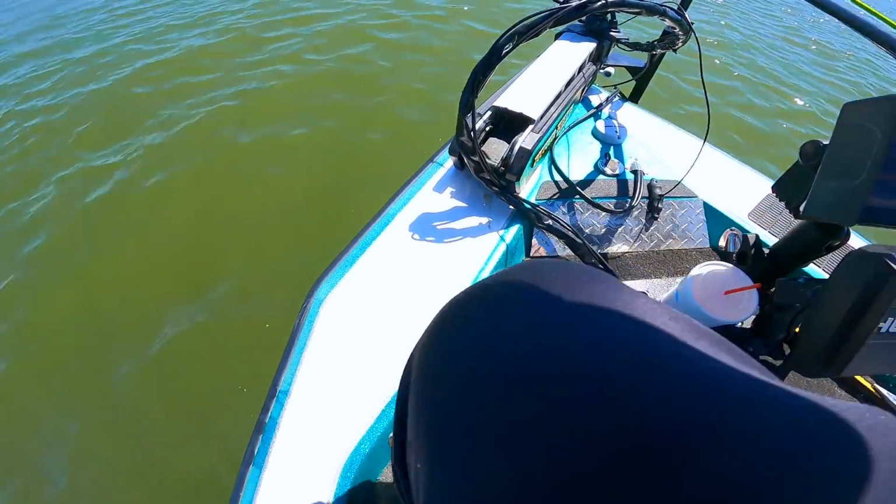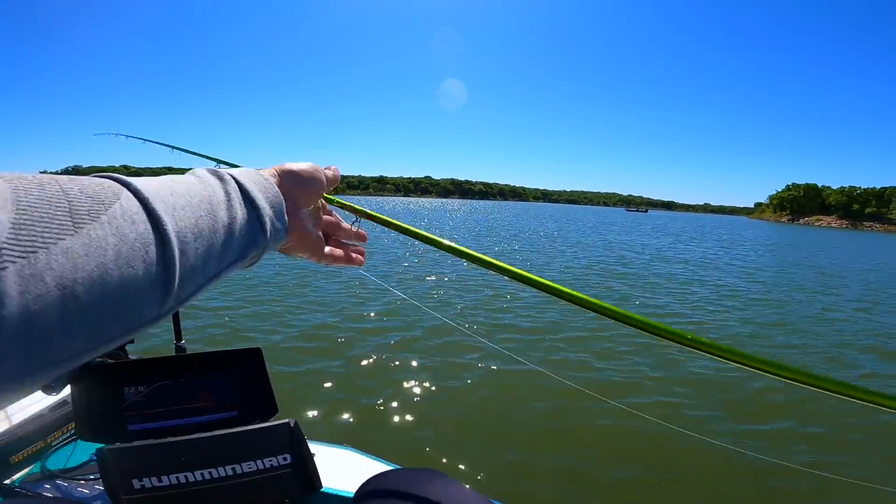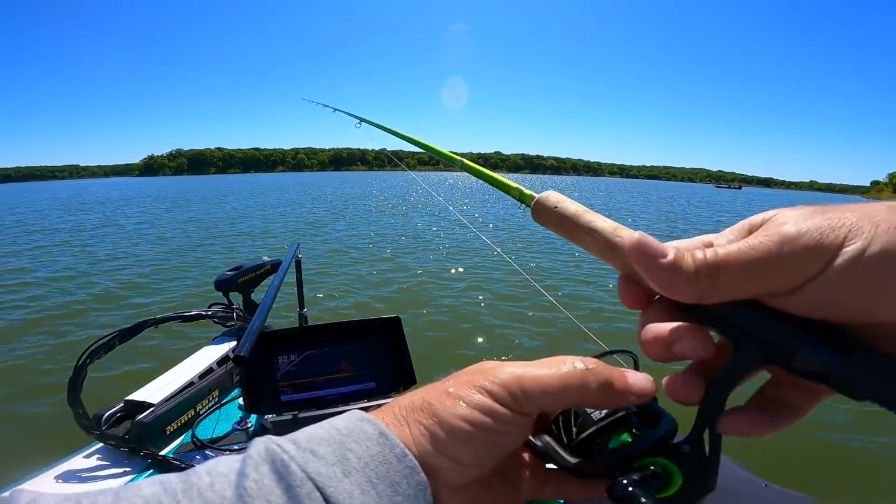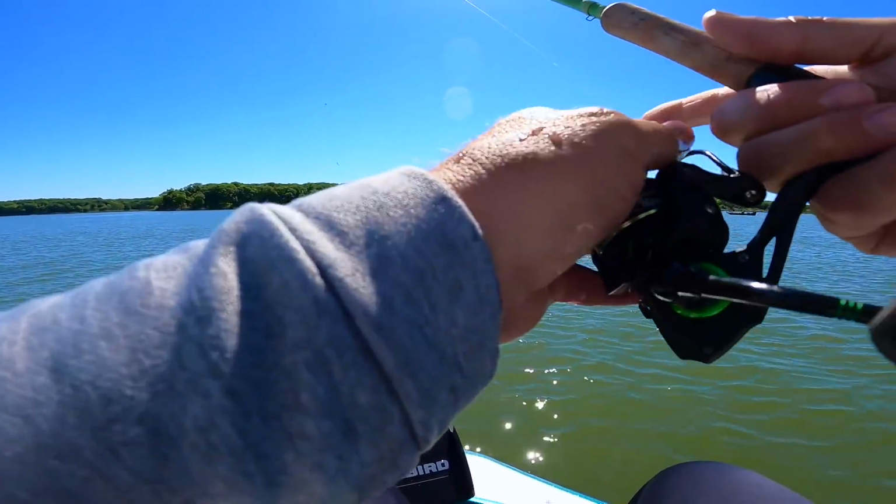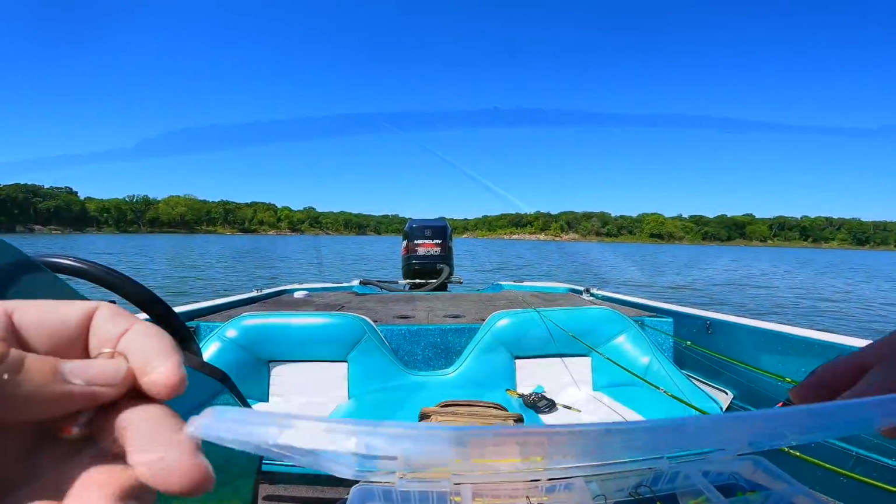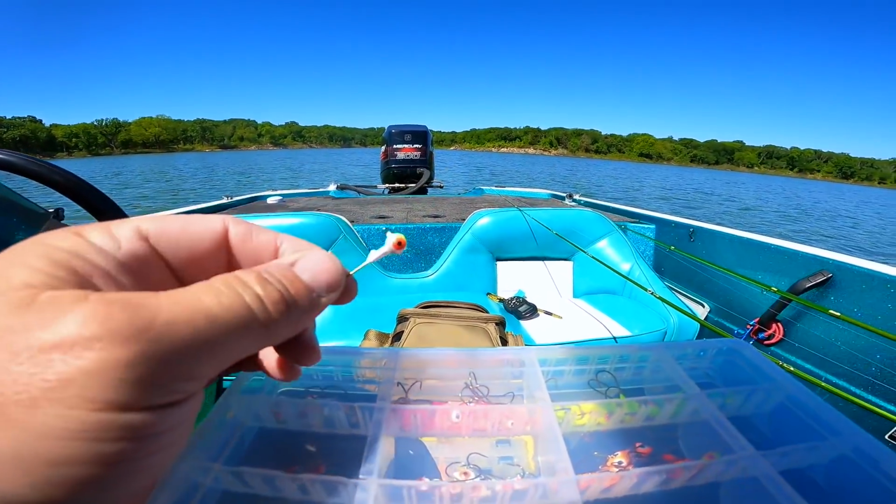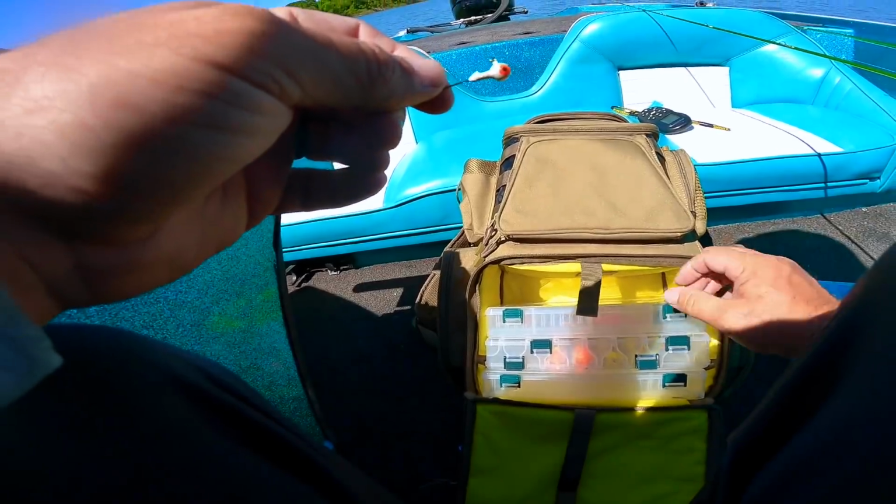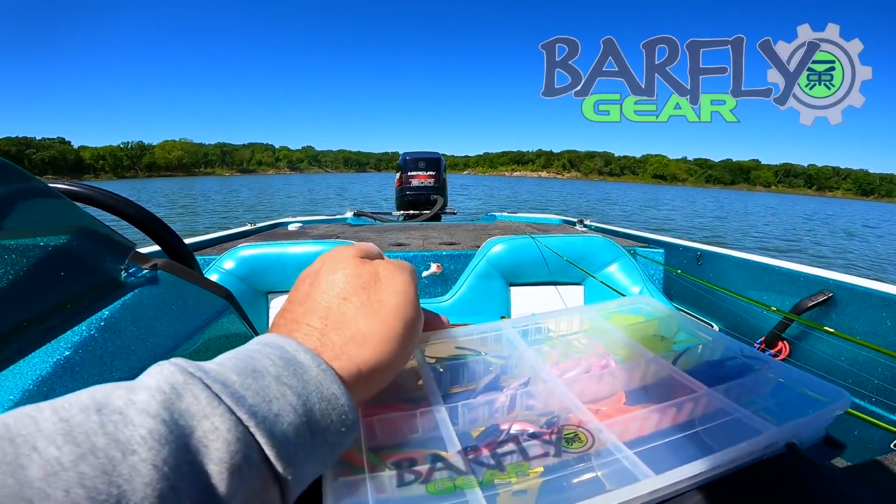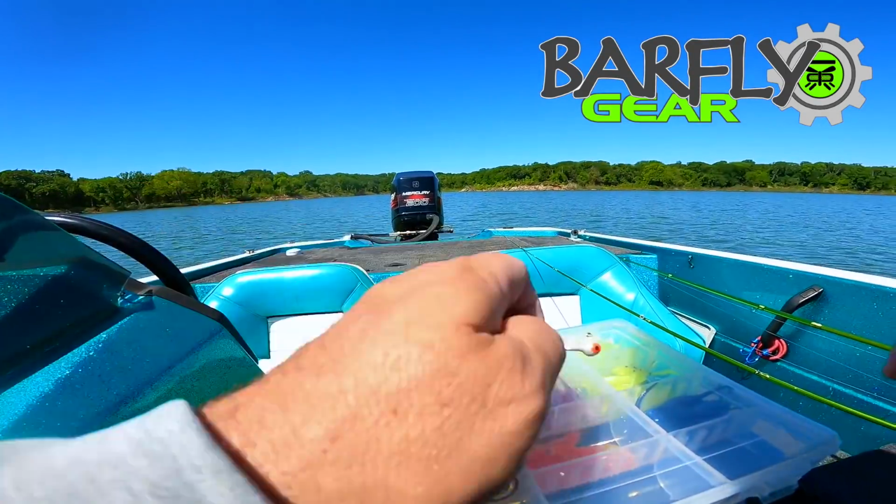I noticed in the tournament the other day that they were short striking and I was barely getting them hooked in the mouth. And that's a huge problem. Since we're switching up, let's switch up and go with a white 1/8 ounce head. And we'll go with a, let's see what color we want to go with. Let's go with our No Dink Pink.